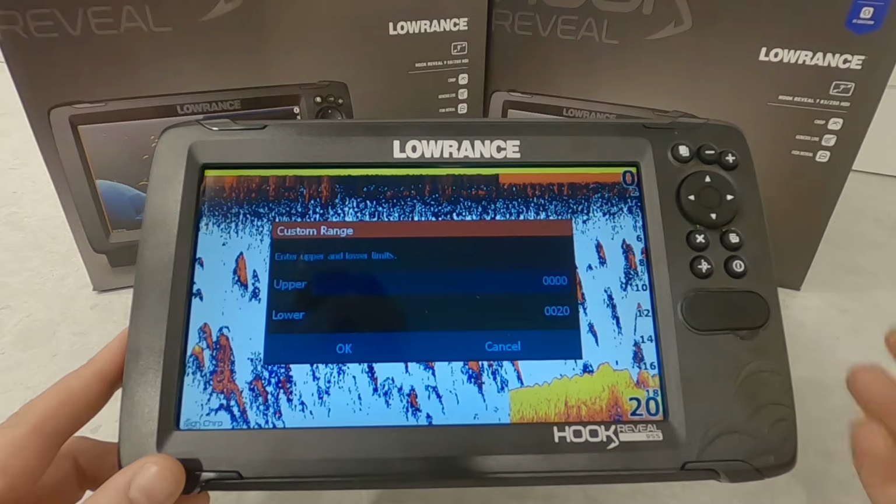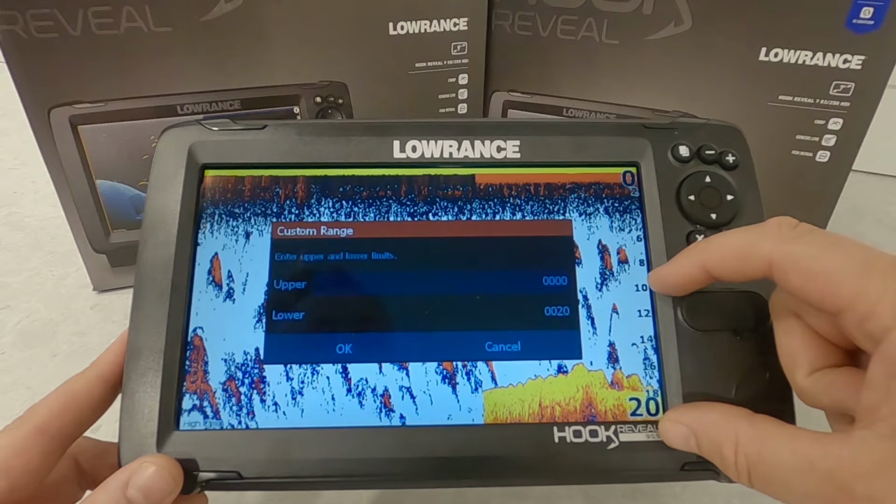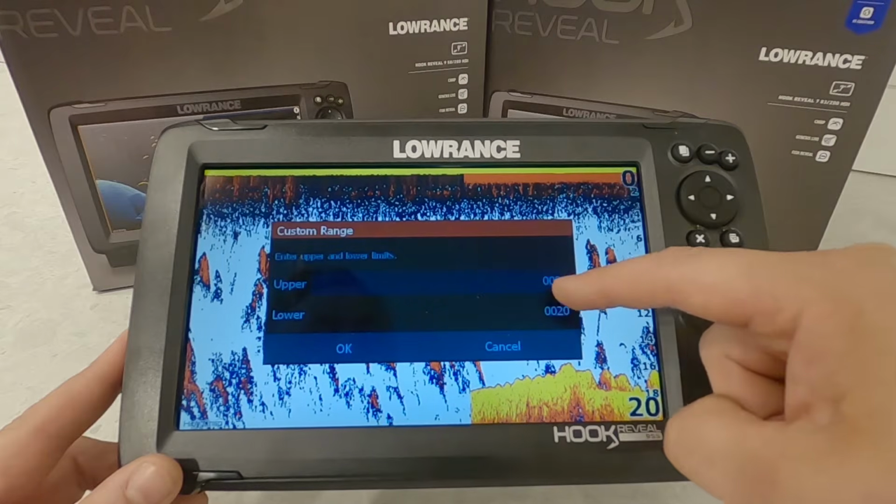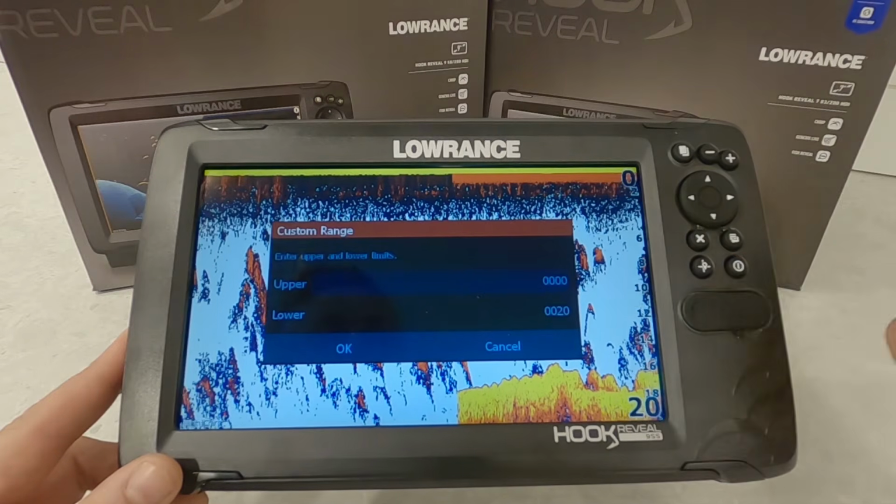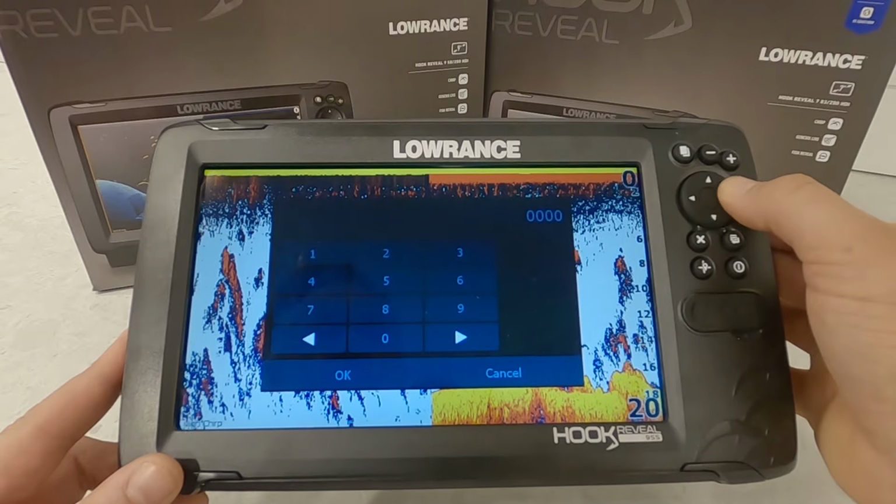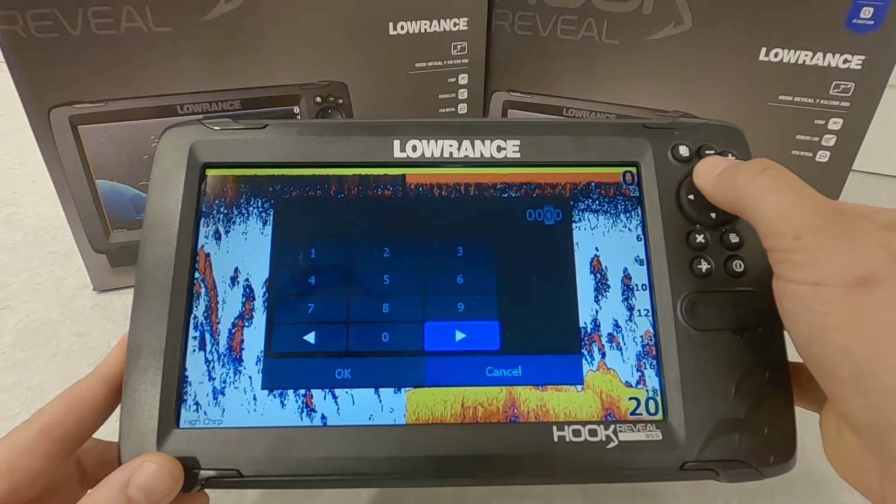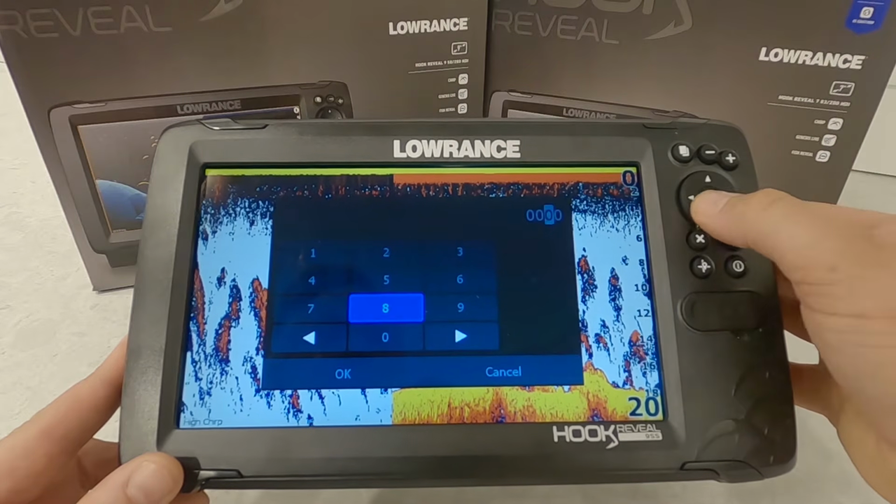This is great if you do a lot of trolling and downrigging. You want to just key in on a certain portion of the water column. Rather than have the upper limit at 0, you can set that to whatever you like. And same thing on the bottom. To do that, you just press enter. You use the right arrow key to change the number you want to change, and then come into the number pad and set that number.